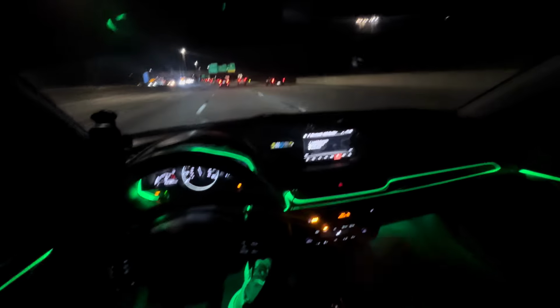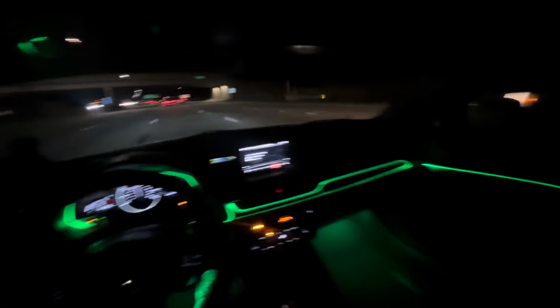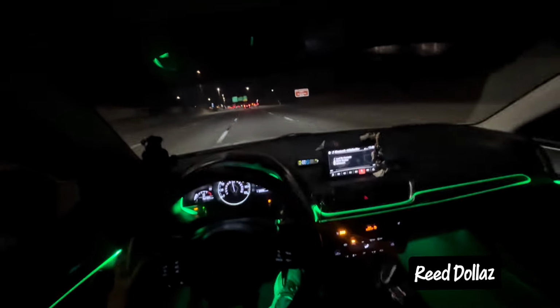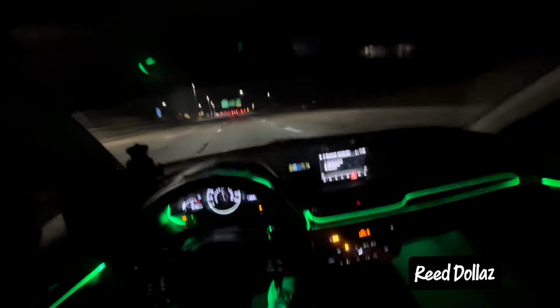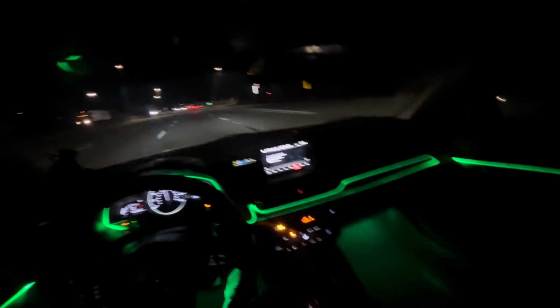But I don't know if y'all can see it. Right here, it's just flashing 0. The tire in the trunk. It's in the back. Hey, what Reed say? It's in the car. Nah, for real. The tire in the car. No bull.